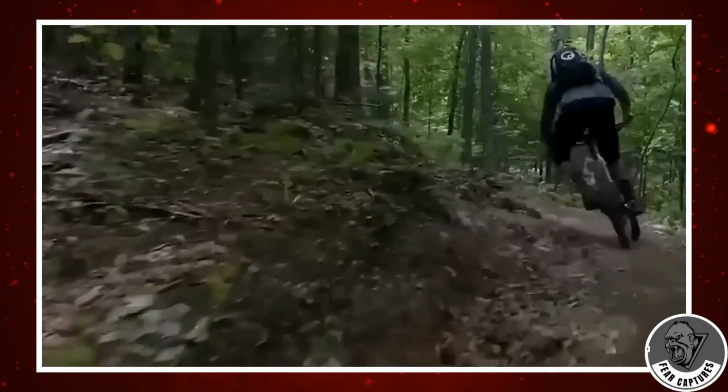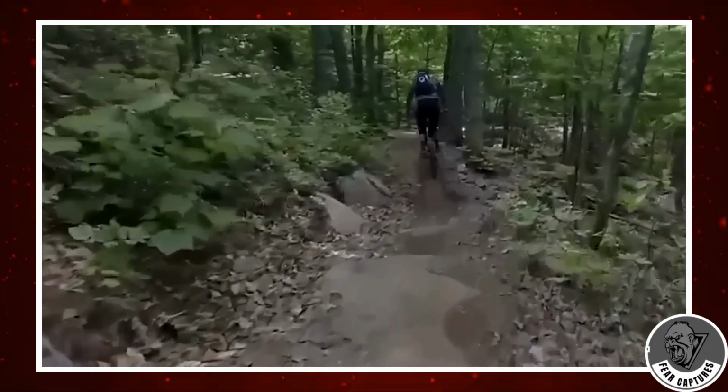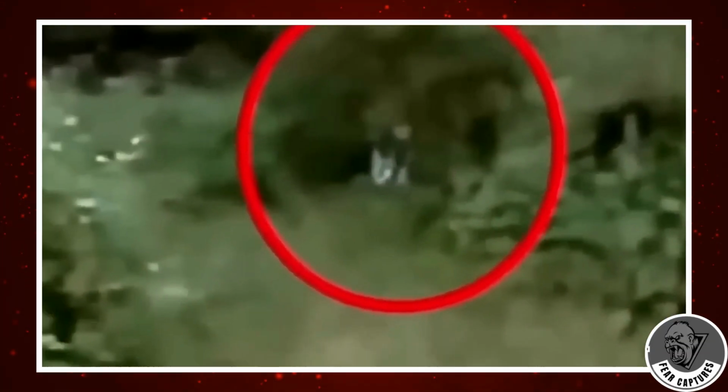A young mountain biker named Jacob was filming one of his regular rides through the forest when something unexpected jolted him. Jacob, an aspiring YouTuber, records every outing, rotating between 5 favorite trails. In this clip, as he rides across the frame, something emerges from the woods to the right. Pale, emaciated, with oversized, insect-like eyes. It's not the kind of sight you shake off easily.